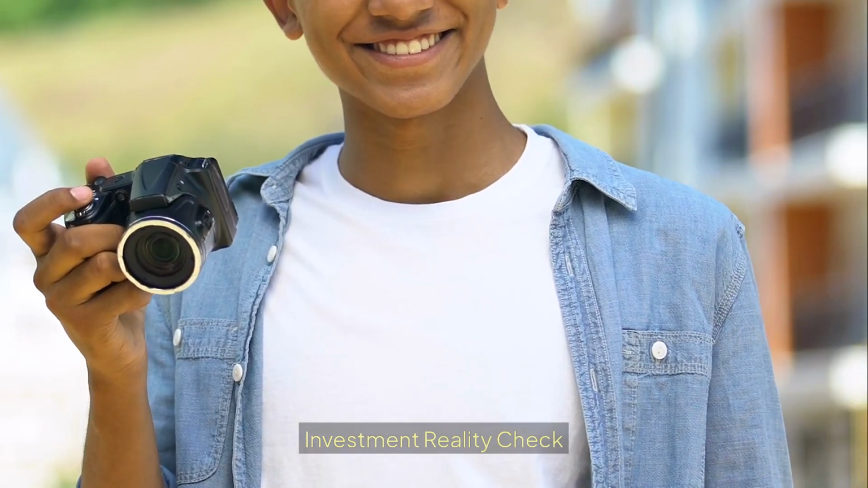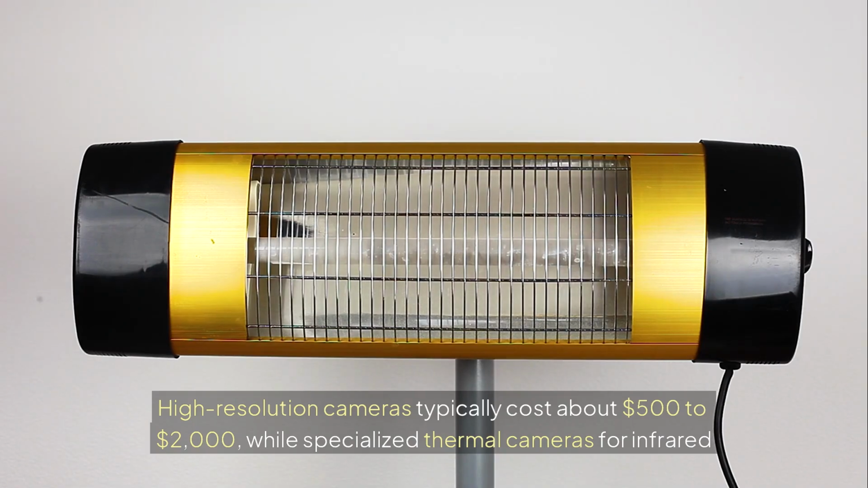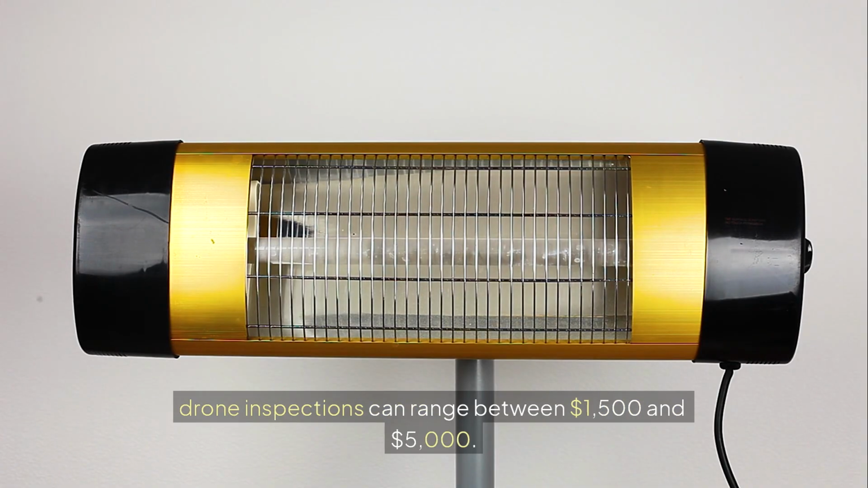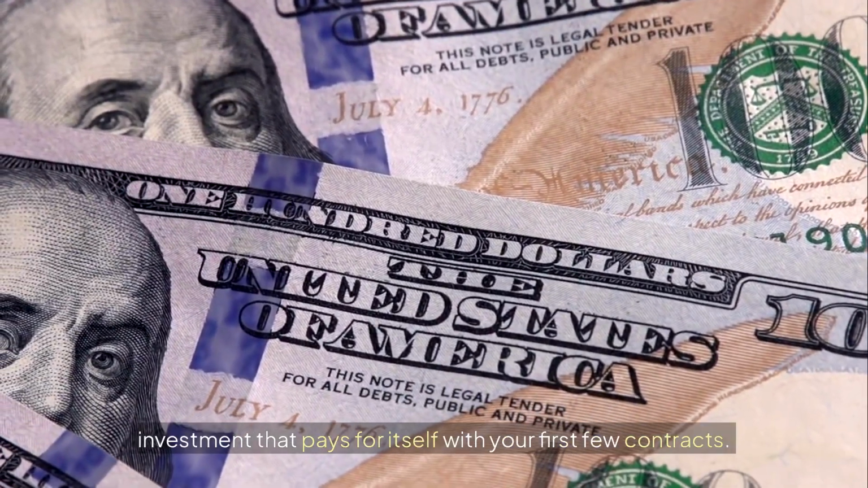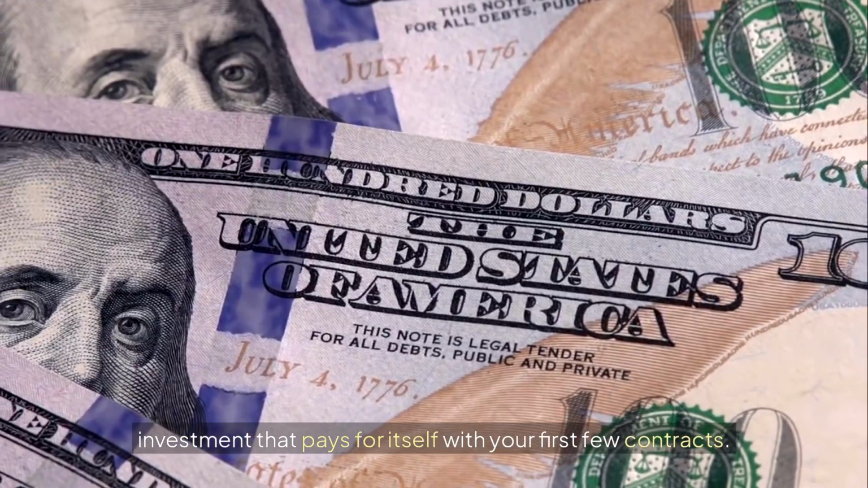Investment reality check. High-resolution cameras typically cost about $500 to $2,000, while specialized thermal cameras for infrared drone inspections can range between $1,500 and $5,000. But here's the thing, this isn't an expense. It's an investment that pays for itself with your first few contracts.